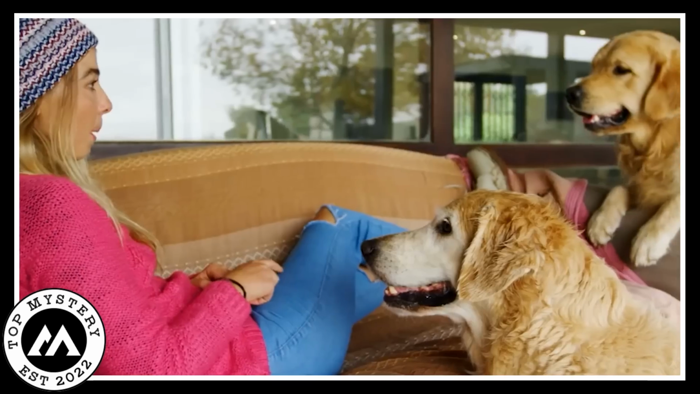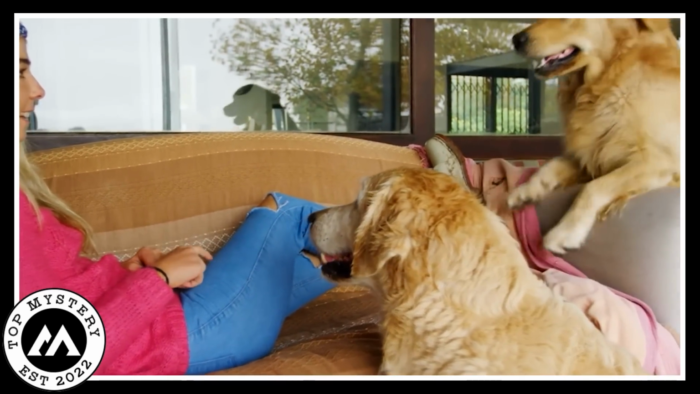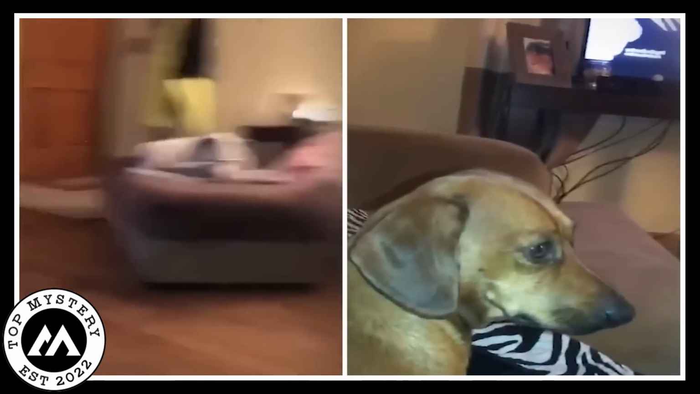Unsettling encounter. A woman who loved her 3 dogs clearly decided to film their special moments together. 2 of her dogs lounged peacefully, but the third grew agitated and began barking at something odd. Her curiosity piqued. She aimed her camera at the restless dog and noticed a strange dark shape that resembled a human figure outside the bathroom window.